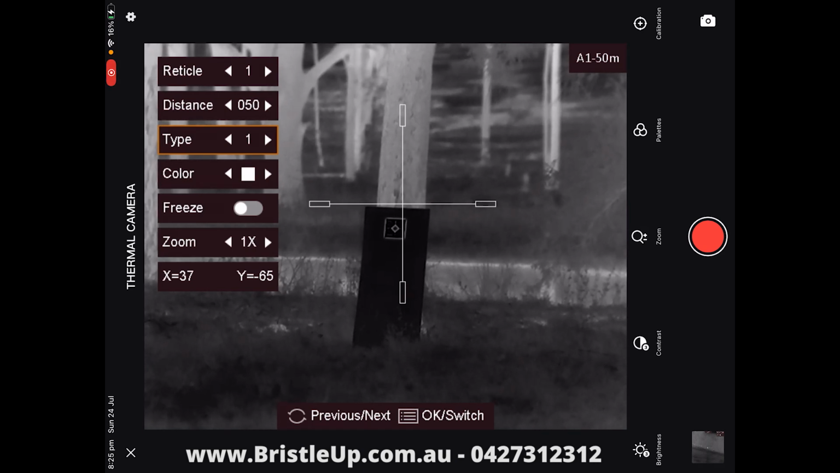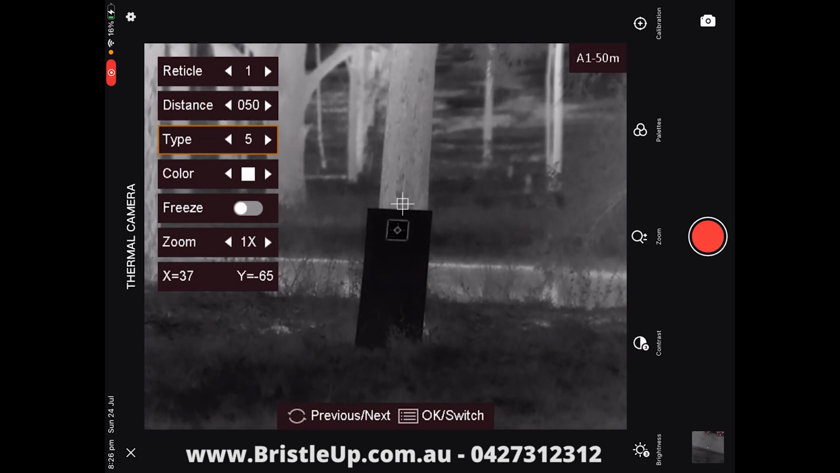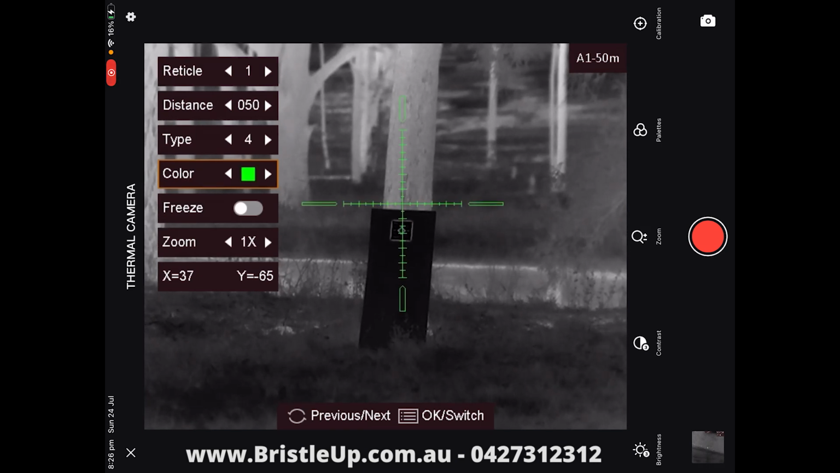So we're going to go 1, 2, 3, and number 4 here is the one that I like. I prefer this one. So you just press your scroll wheel button to cycle through them. And I like number 4 here. And now I can just scroll down to color. Then you can press the scroll wheel button again and we can change the color. Alright, so I'm going to choose green.